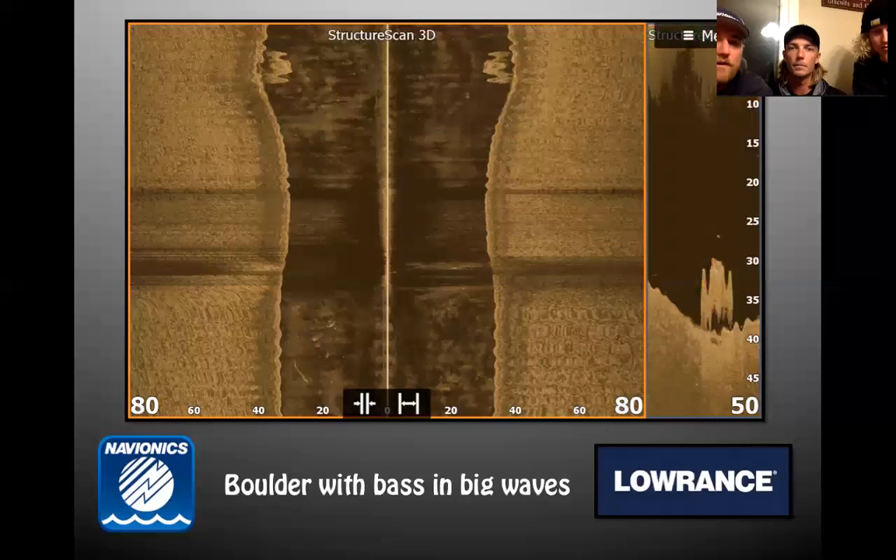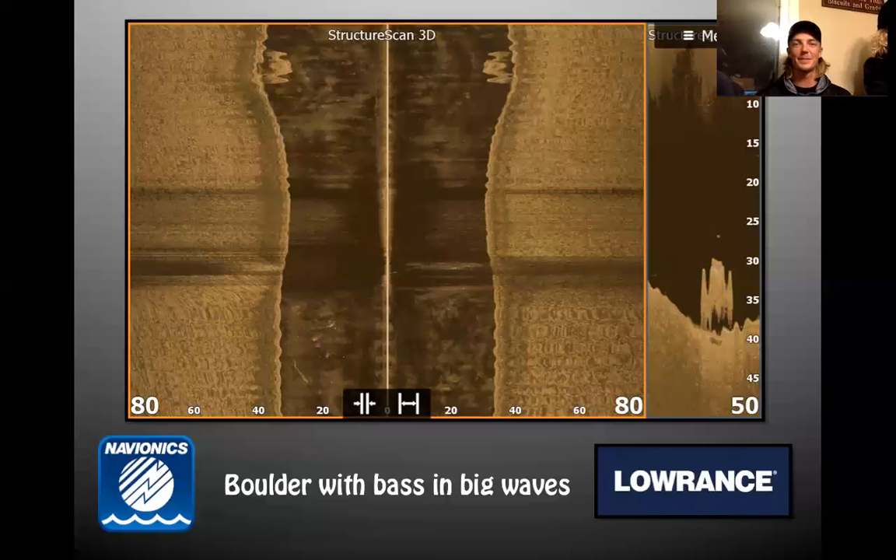Big waves. This is right here, a structure scan and down scan. Again, you can see a smallmouth on a boulder, but you can tell I was in pretty big waves that day by the way my image is shaking when I'm trying to crawl over the top of it, going up and down. They look like, what, about 4-footers to you? Oh, hard to say. Those are pretty good waves.